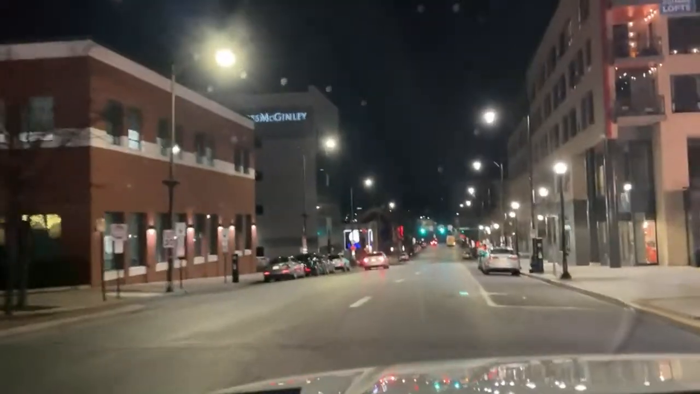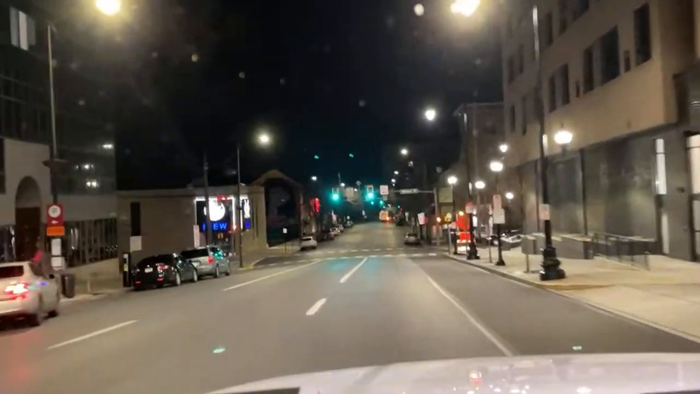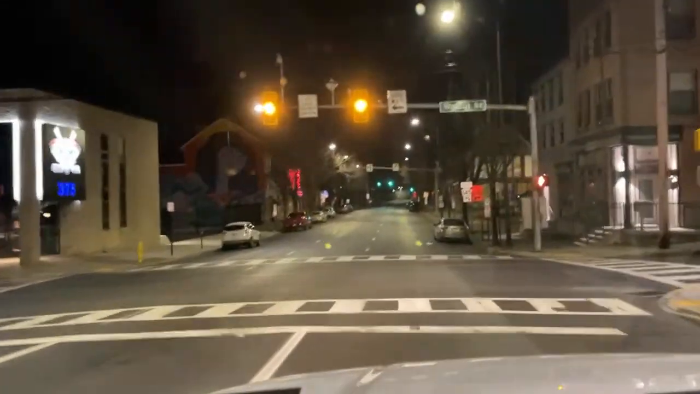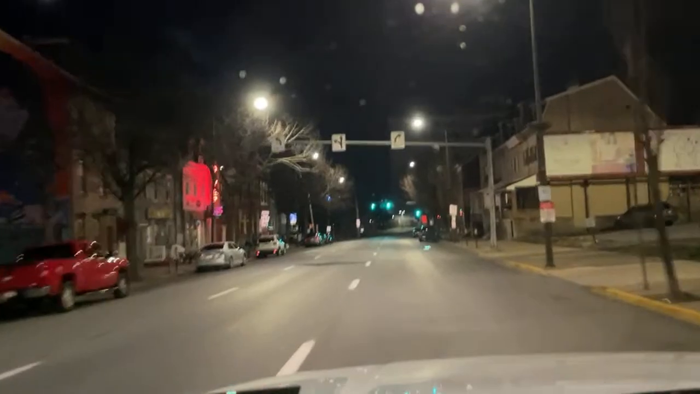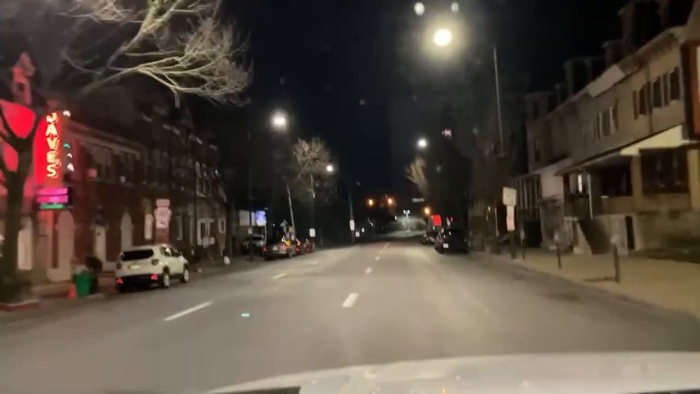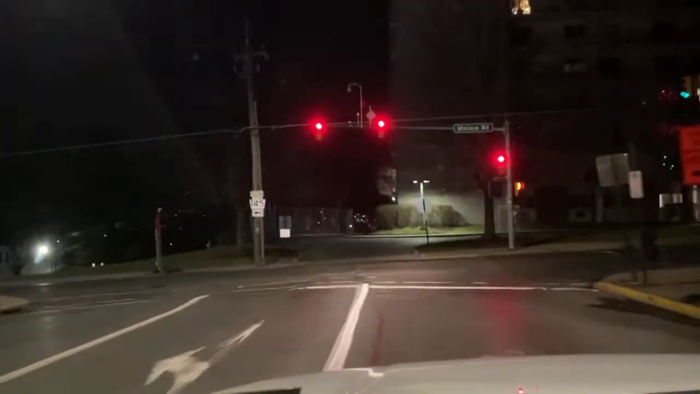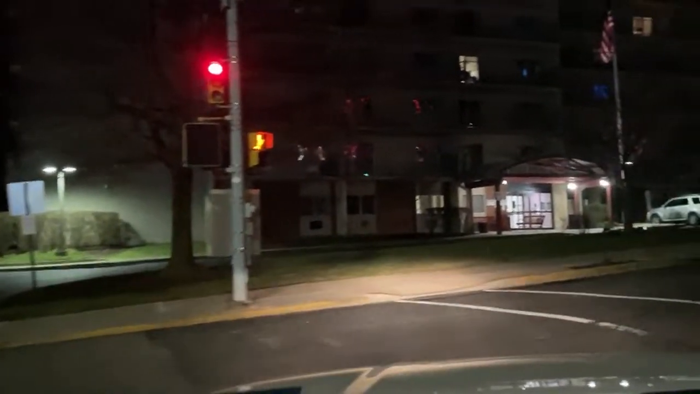I want to rent an apartment in here, just for shits and giggles. This building right here looks really nice. I mean, if I would import a girlfriend, I would put her up in an apartment. You know, I mean, give her her own space. Women like their own space now. They don't want to live with men. So I'd put her up there. The nice guy that I am.